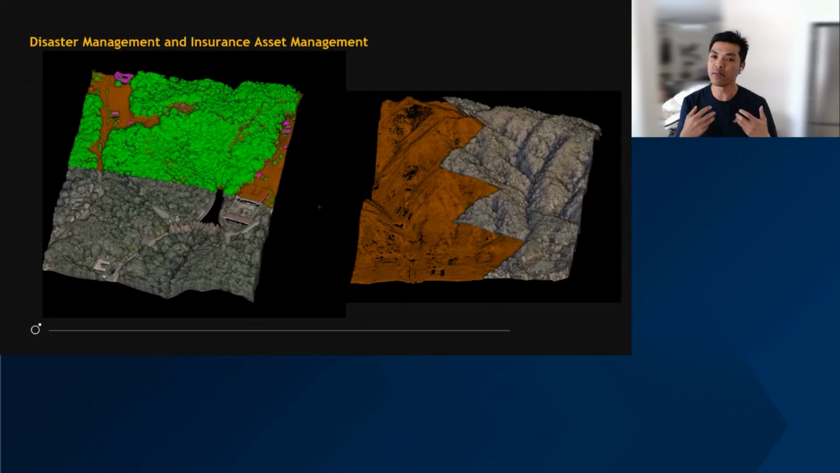We can develop algorithms to strip away the vegetation and then give the contours or the surface to a geotechnical engineer or an asset manager, and they can forecast what the impacts are if this does happen. Without even going to site, they can do this all using software.